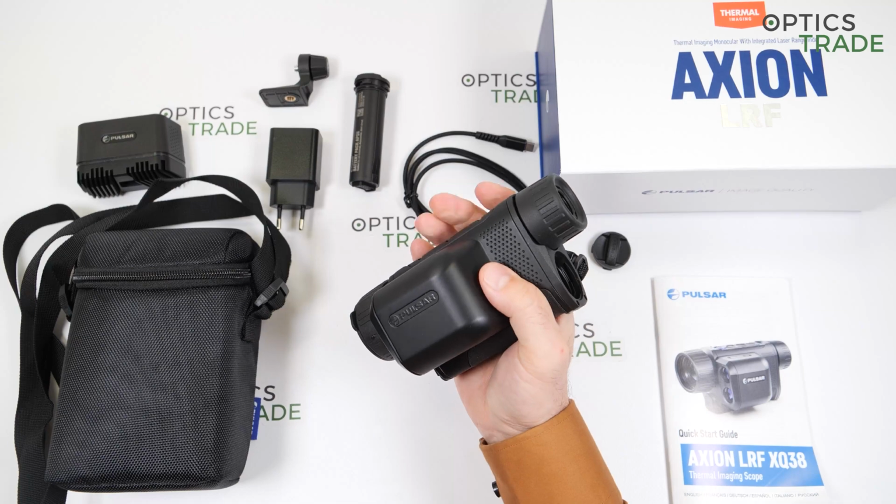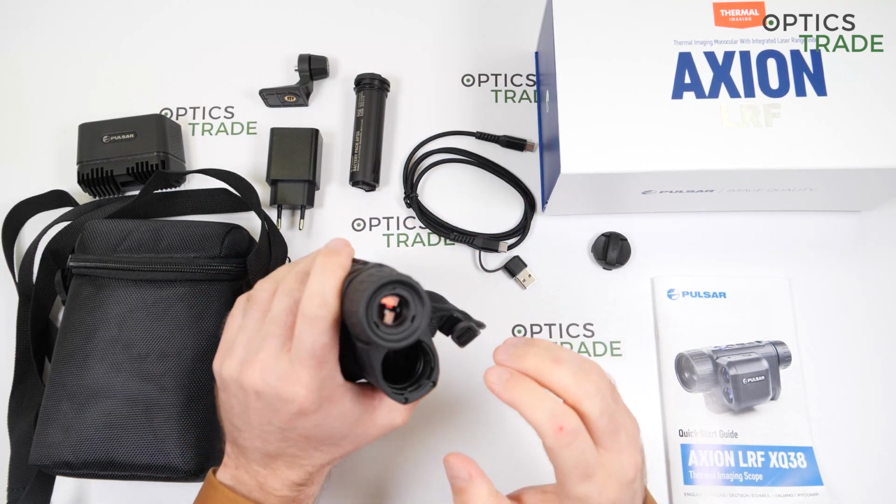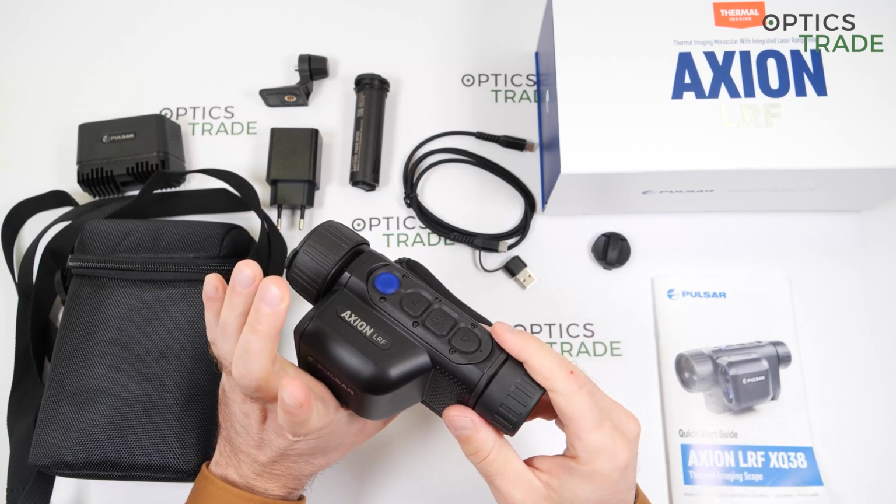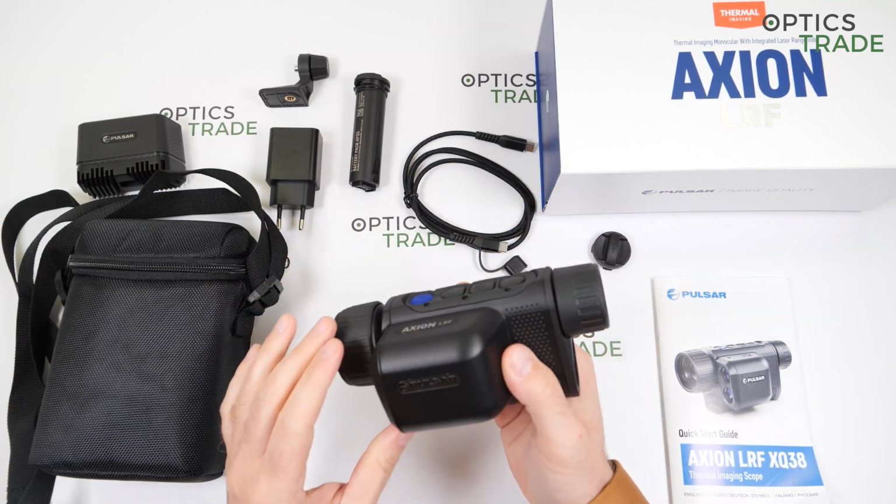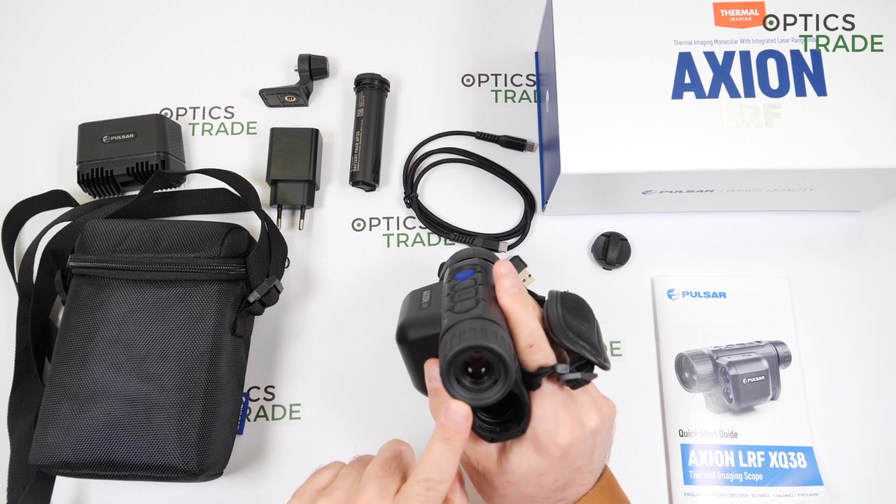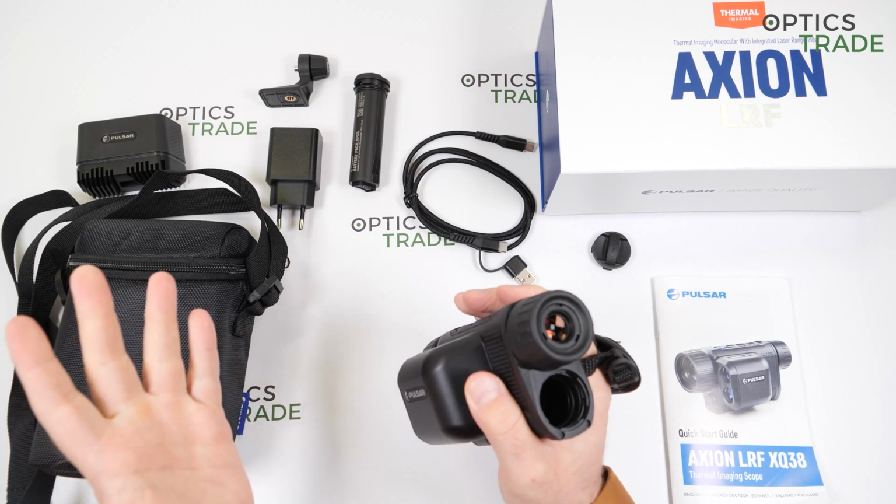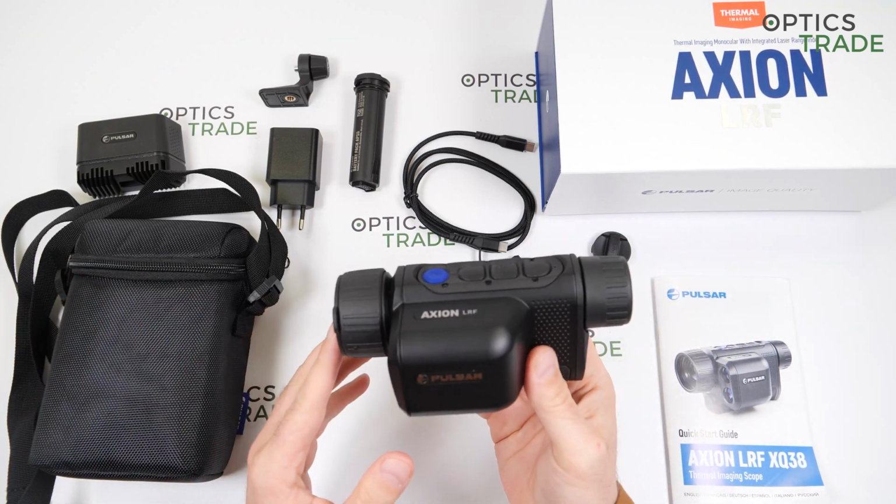As you can see, this device is made only for right hand use. It's impossible, well, it's really hard to use it with the left hand. It's not really usable, so right hand only, which I think at the end it's not such a big problem, since it's a scope for one eye only. So even if you're a left-hander, you will be able to use it with the right hand. It won't be such a big problem.